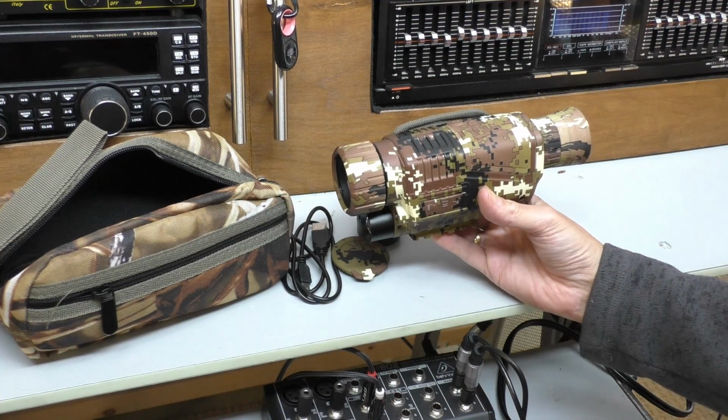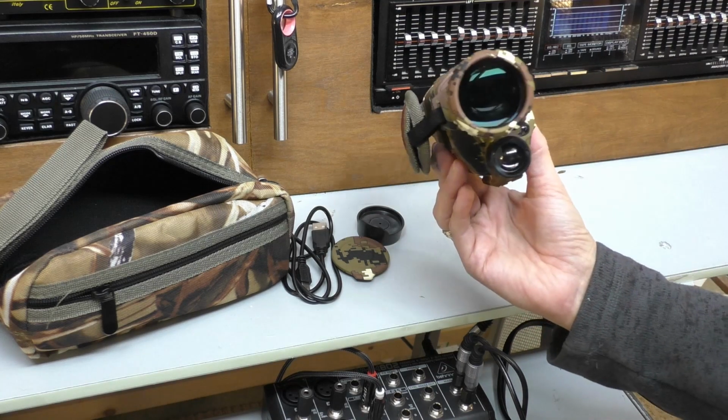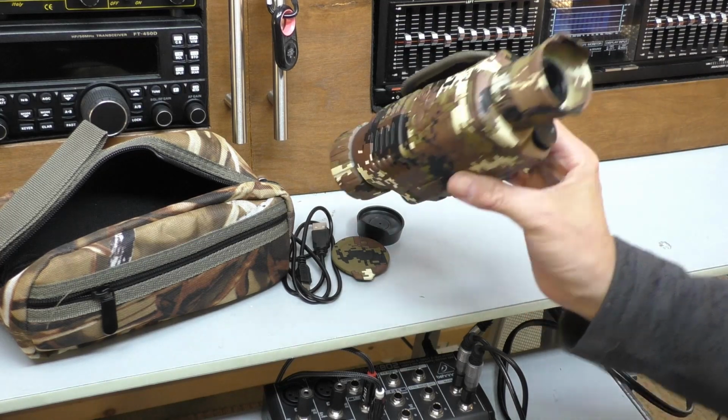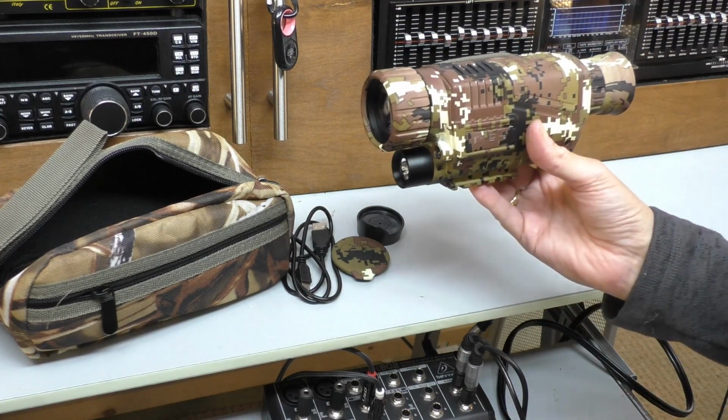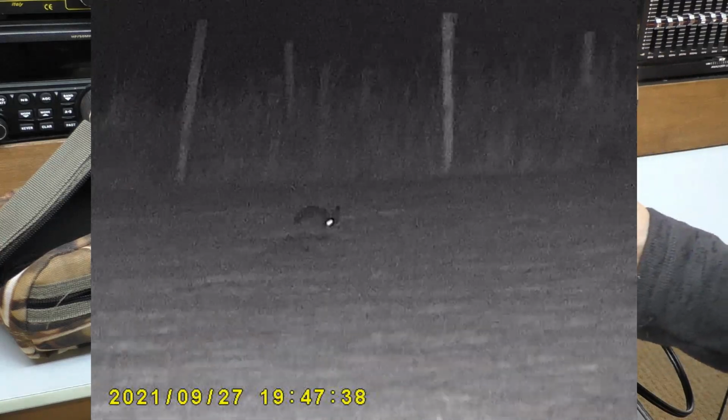In this video we're going to be having a closer look at this night vision monocular. This night scope has the capability of recording video and still images, and I'll be showing you some of that footage in just a moment. But first, let's have a look at the details and the price.